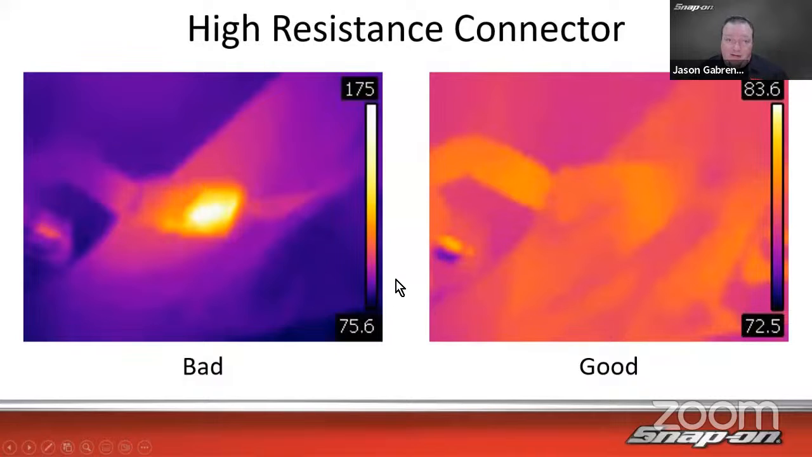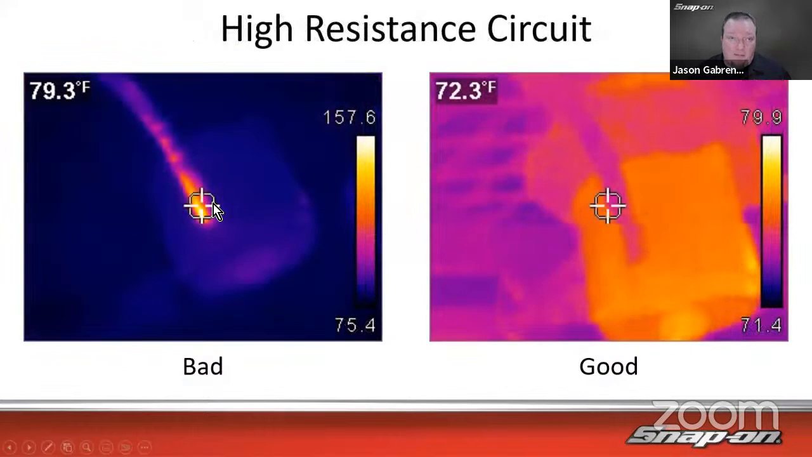Another example of a high resistance connector, not just the battery terminal, but this is the one we showed a little bit before, right? 175 degrees. It's like a little connector on top of, maybe, I don't even know. But it's a flat connector. You can see how they're kind of plugged in. You can see it's much warmer on that particular plug. That might even show some melting if I went to go look at that, but that's high resistance. That's going to give me a voltage drop. That'll give me a problem.